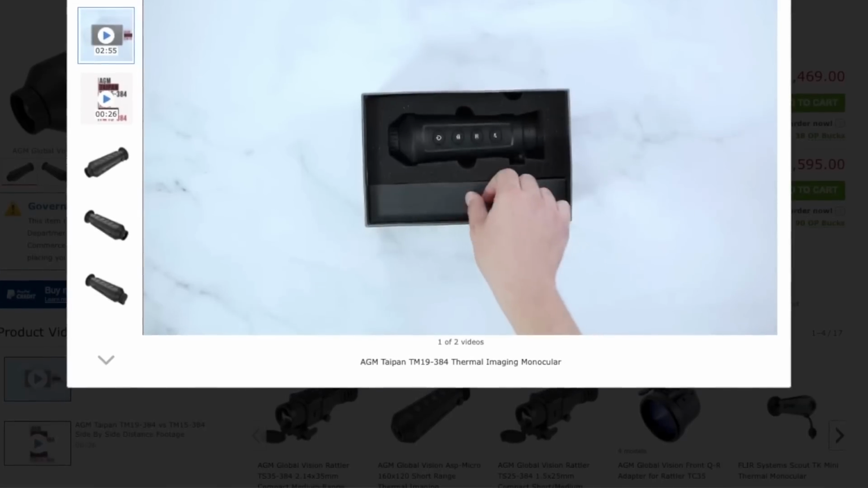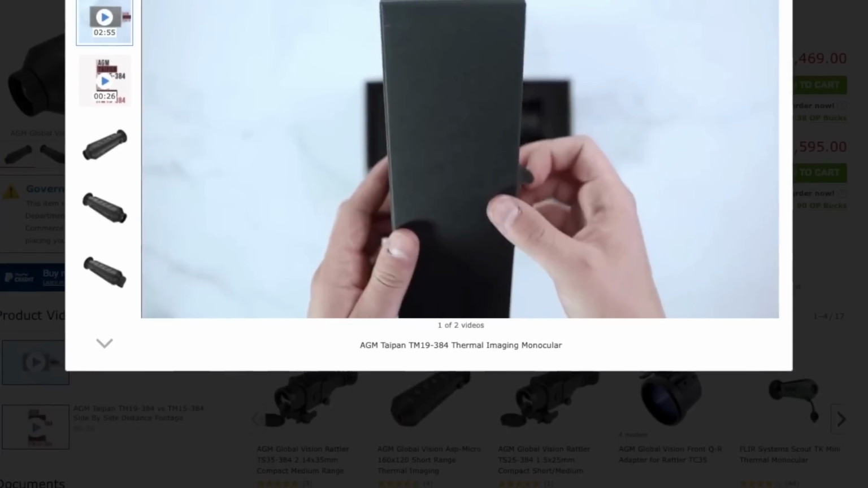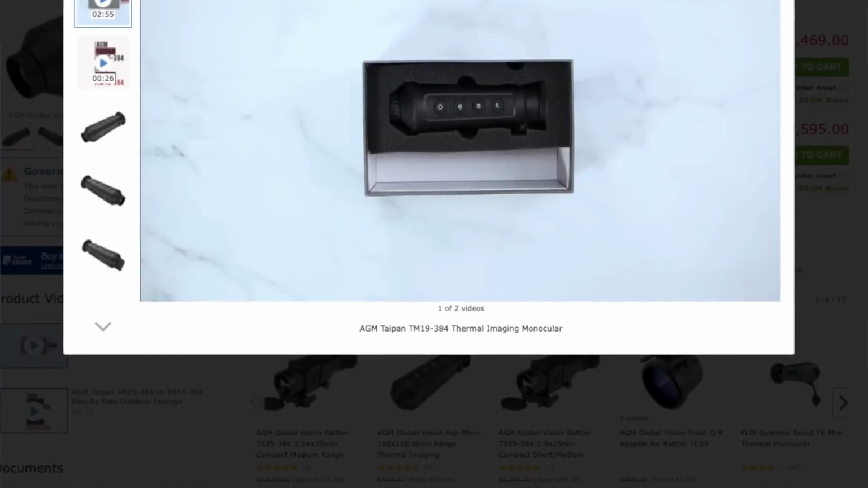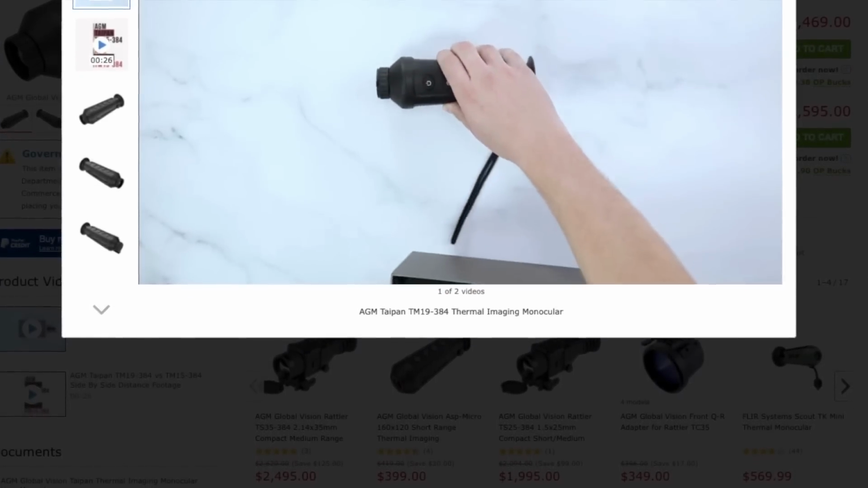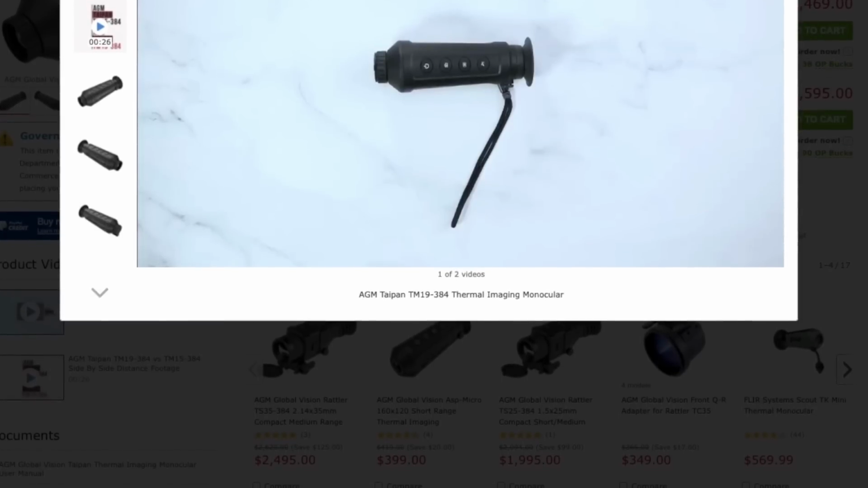They both have, I think, a 384 by 288 infrared detector, 35 millikelvin, something like that. Don't even worry about it. You don't have to remember that. It's nonsense. Objective lens diameter on this one's 15 millimeters. Field of view is 17.5 by 13.1. Has a built-in lithium battery on it.